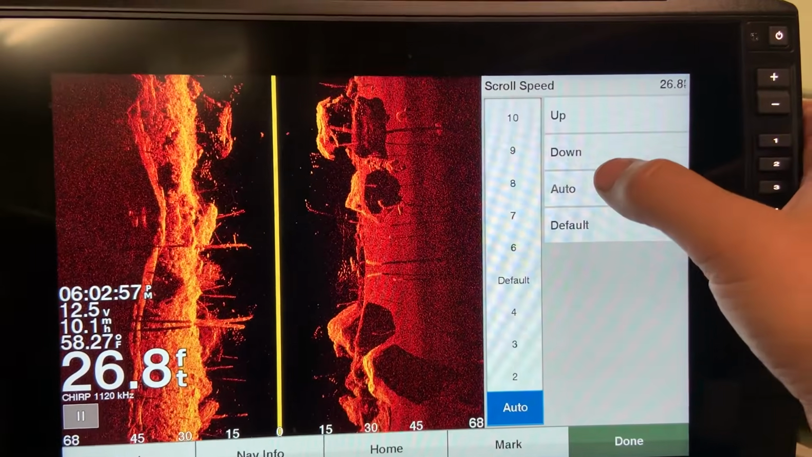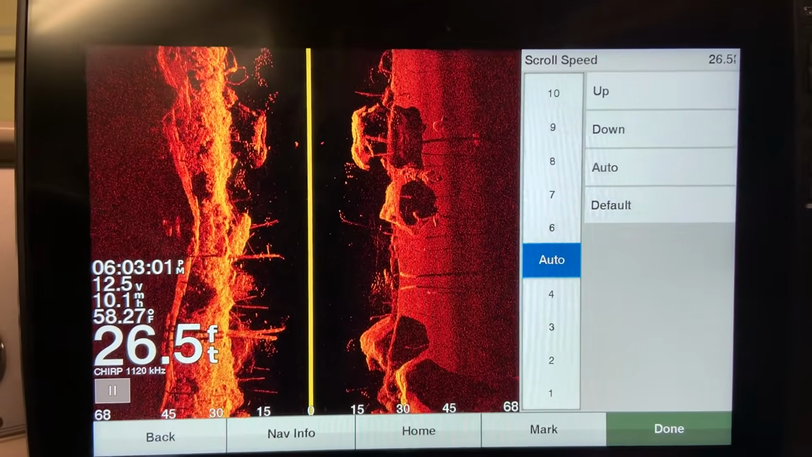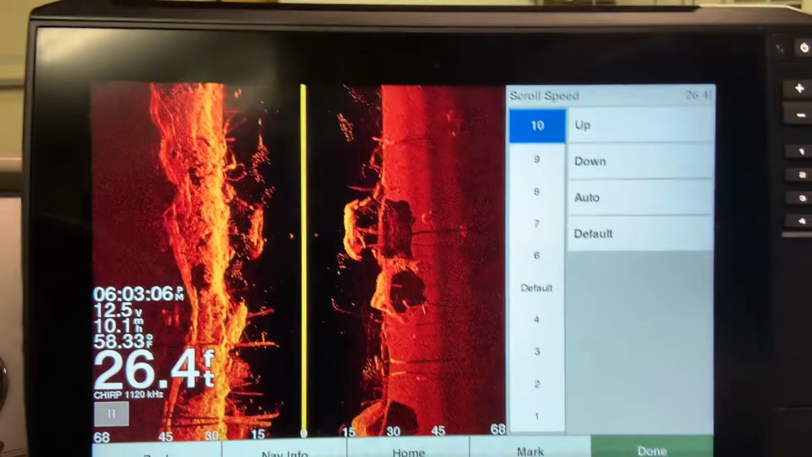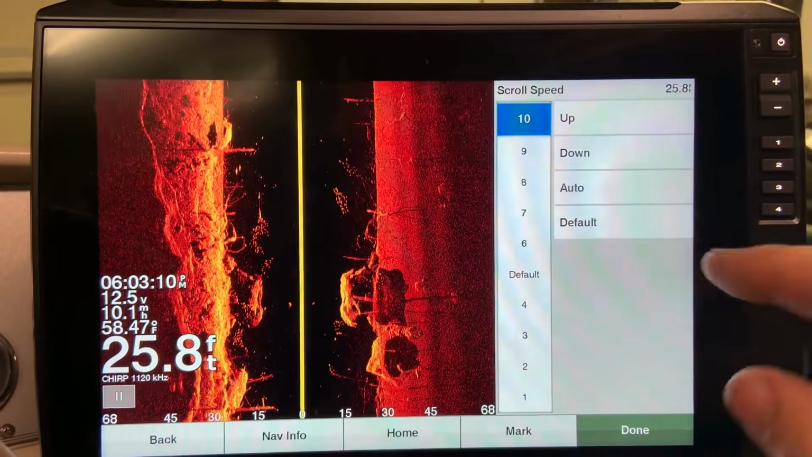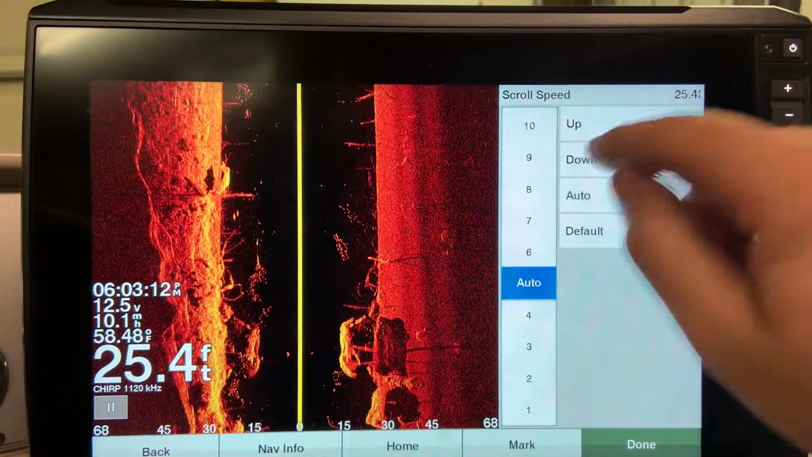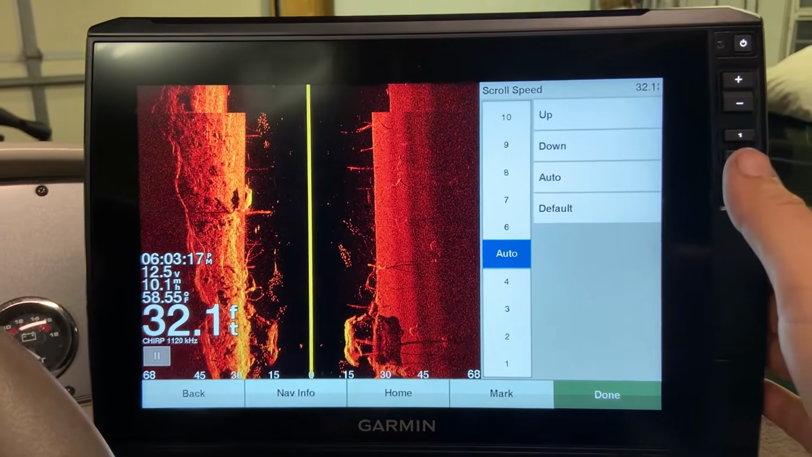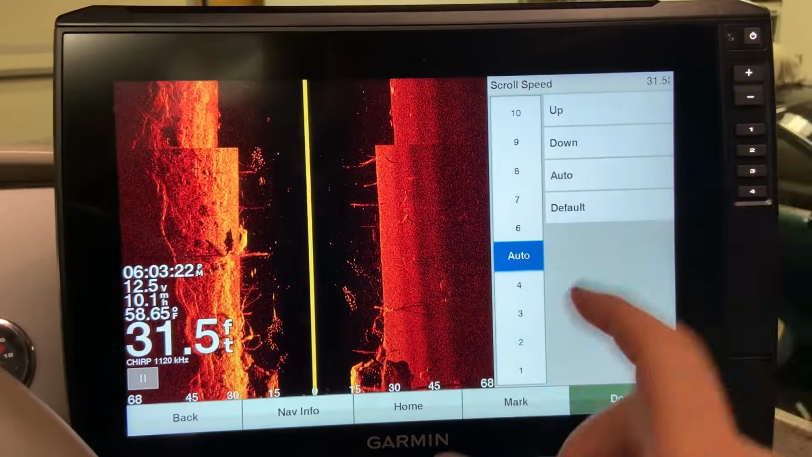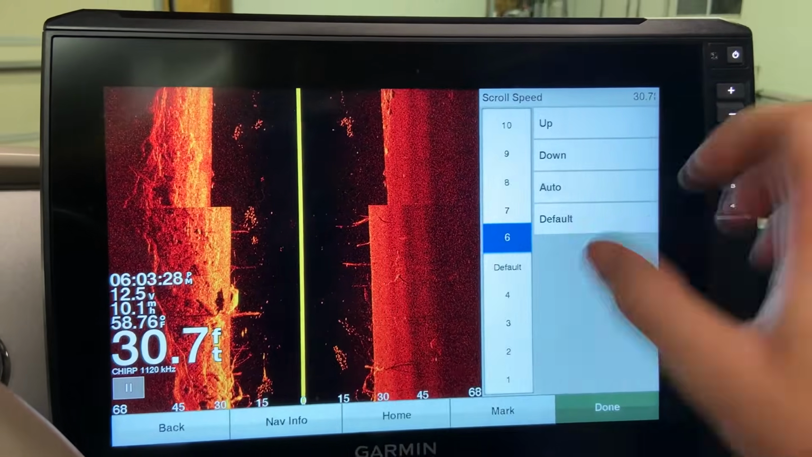Scroll speed, I keep it on auto all of the time, and I might get a lot of flack for this because a lot of guys like to jack it way up and see the screen going by really, really quickly, and there is a time and a place for this, but I've got a couple of reasons why I keep it on auto. One, these units have built-in GPS, so they know how fast they are going. The guys at Garmin are a lot smarter than I am. They have figured out what scroll speeds work well for how fast your unit is moving.